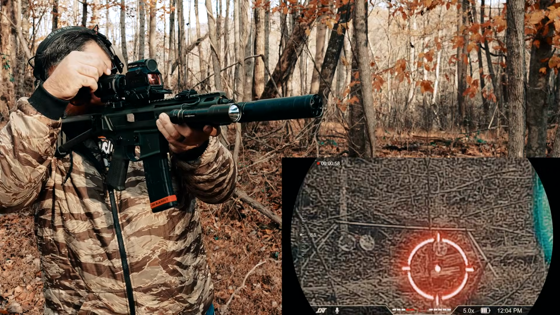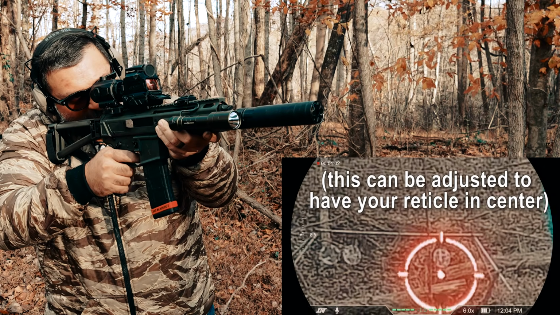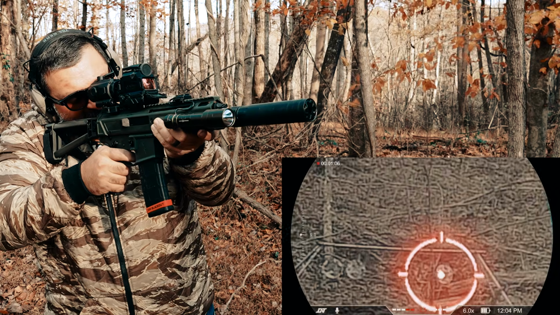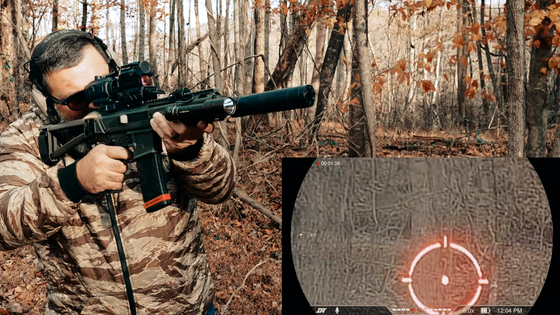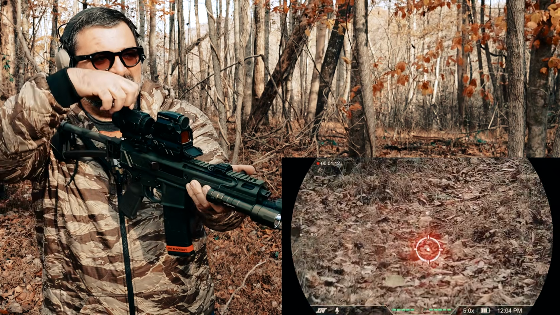Now, zoom in here, and yeah, you can adjust that reticle to be more centered up with your camera view there. Is this going to be as good as analog night vision? No, honestly, it's not. It's not going to be as good as analog night vision. However, when it comes to digital night vision, which is a whole different ball game, yes, it is very good. And for $500, that's a really good price to get into it.